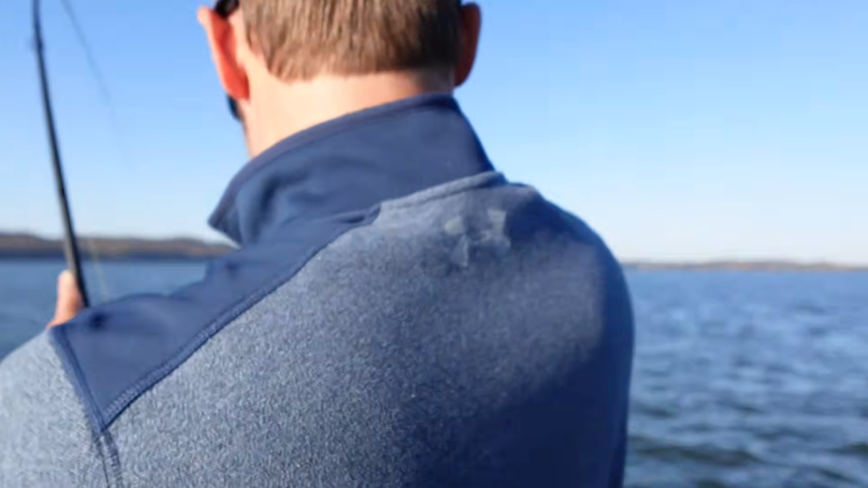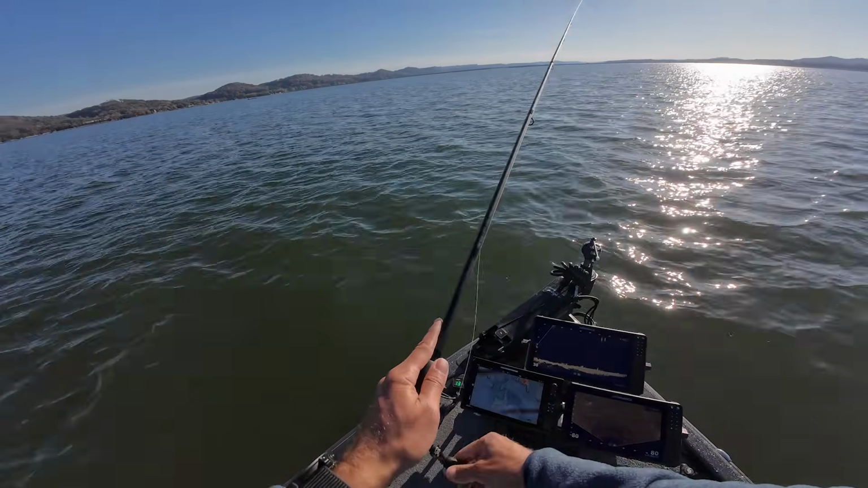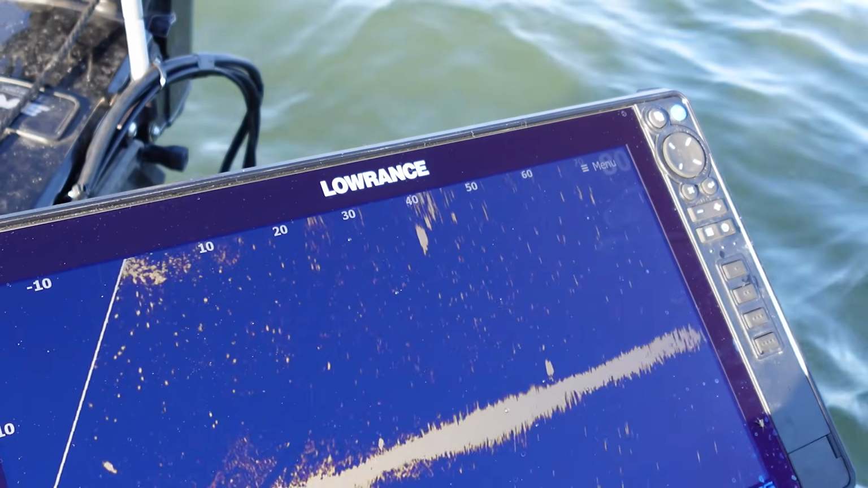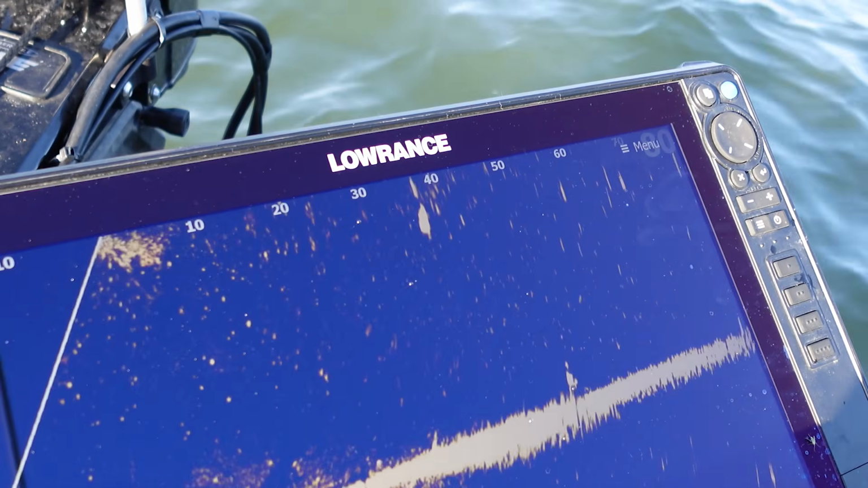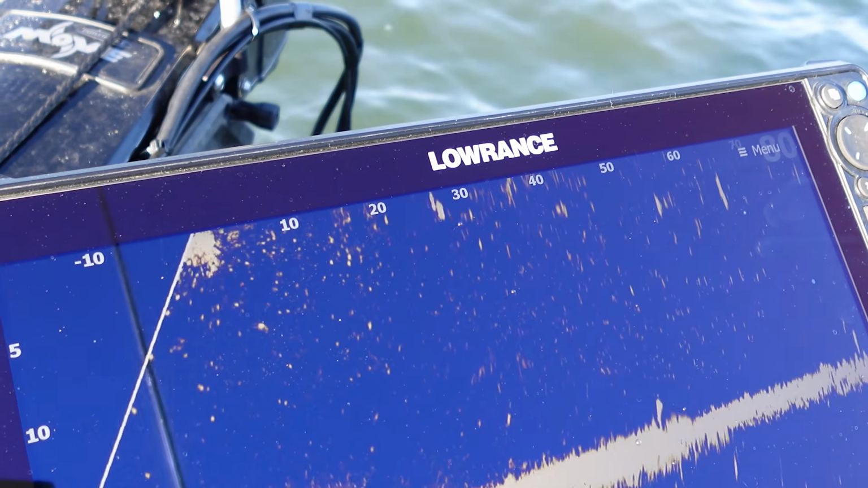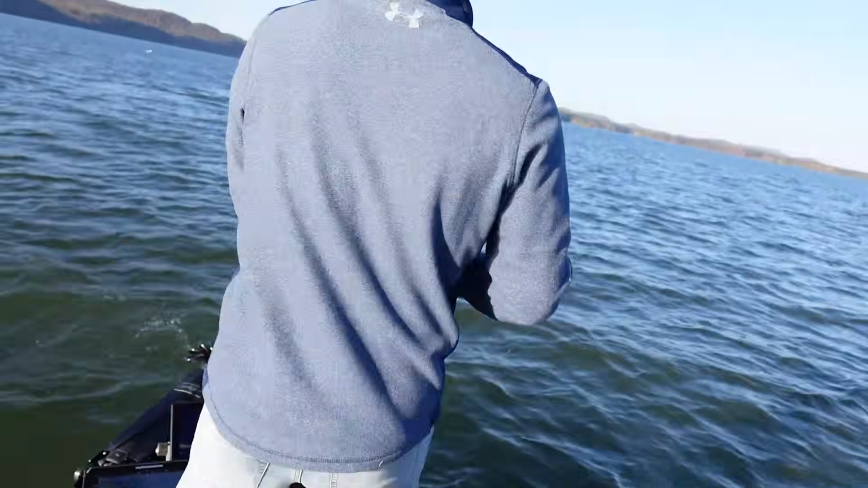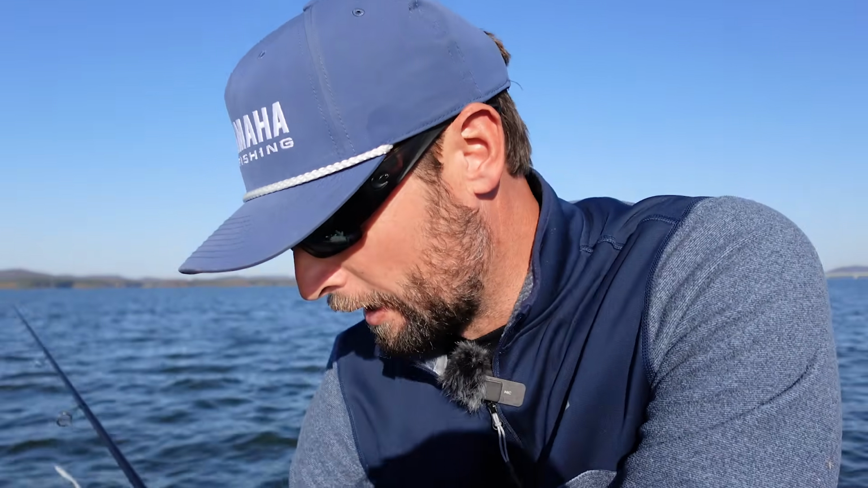Got him. There's my bait behind that fish at 40 feet. He's coming, come on. Got him. It's ridiculous. We found him. All right, let's just start breaking it down right here.